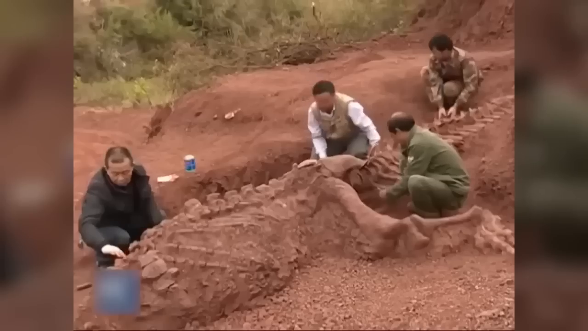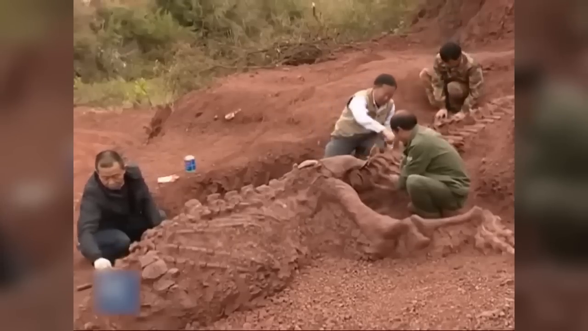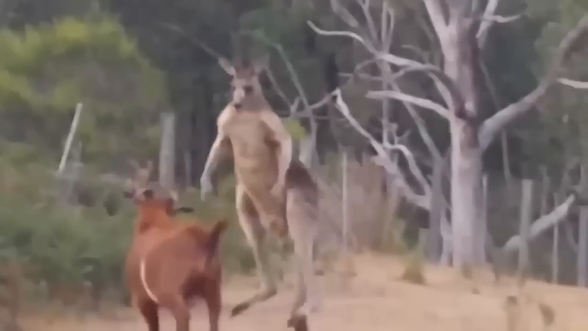Prepare to embark on a spine-tingling journey through the hidden world of trail camera captures. From the ancient relics of dinosaurs to spine-chilling encounters with the mysterious cryptid Dogman, and even a jaw-dropping showdown between a goat and a kangaroo. These 100 incredible moments will keep you on the edge of your seat. Get ready to explore the eerie and unexplained, all caught on camera for your bewilderment and amazement. Enlightened Creature.